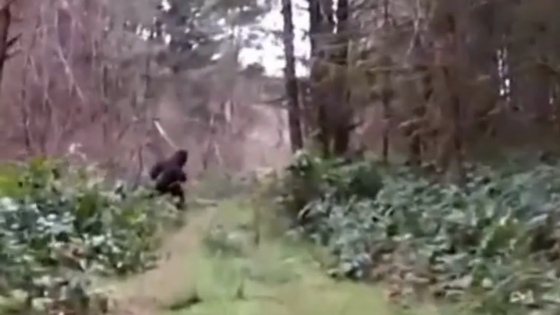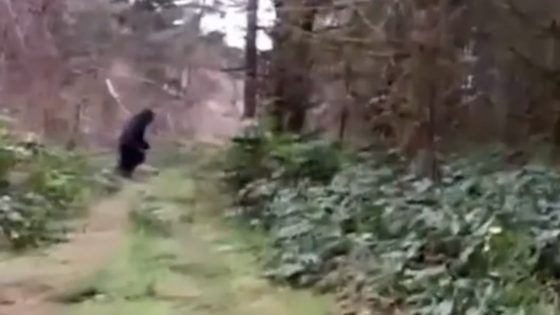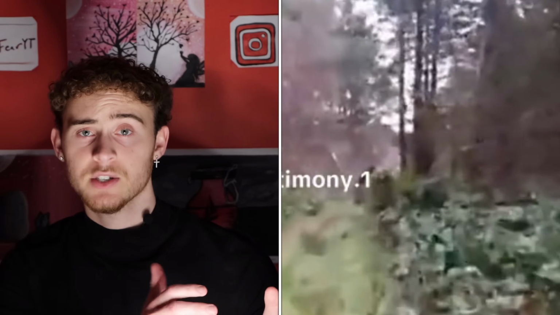Slowing the footage down, we can see it's dark in coloration, covered in hair. Freezing it here, it has thick arms, broad shoulders, and a big head, all of these features being much larger than a human's. Its features are also rather defined. It appears it was hiding alongside the path until suddenly it was spooked by the rider.